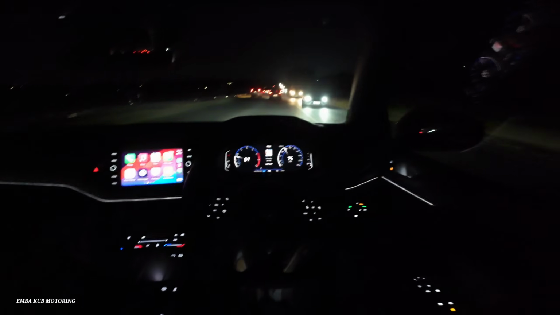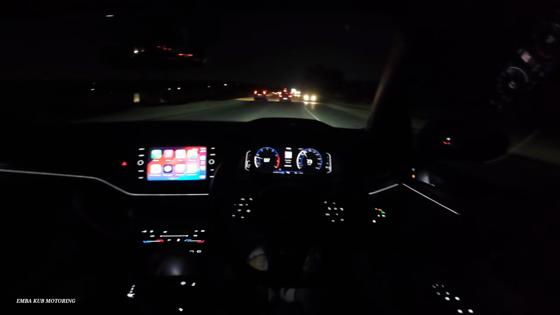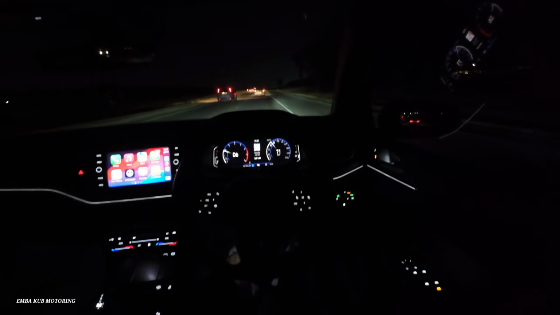And as you can see, even at night, the cabin is really nice. The ambient lighting really does make a difference, even though you can't switch to different colors and stuff, but it's still well appreciated. I feel like it's well integrated and all.